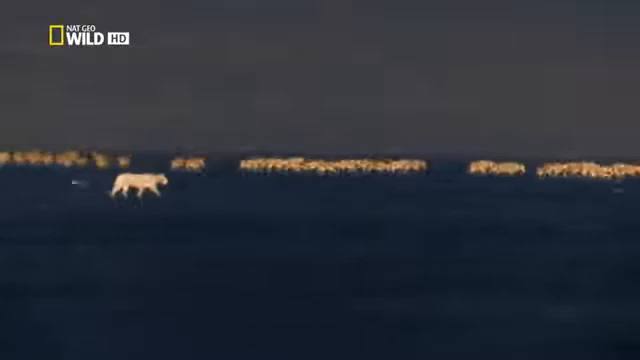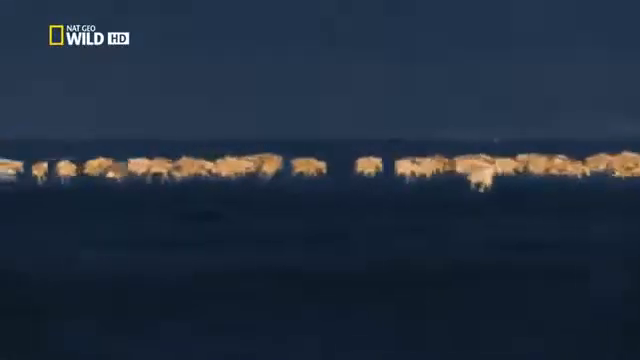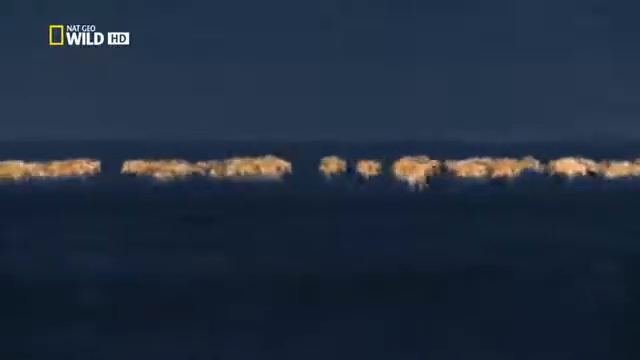Now you can see that at night, lions don't wait for prey to come within range. They go after it. In the darkness, they locate victims by scent and sound. To the prey animals, the lions are invisible.